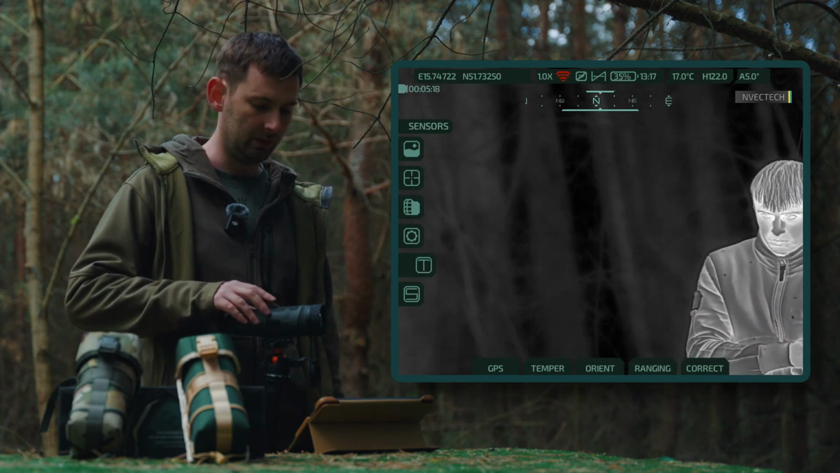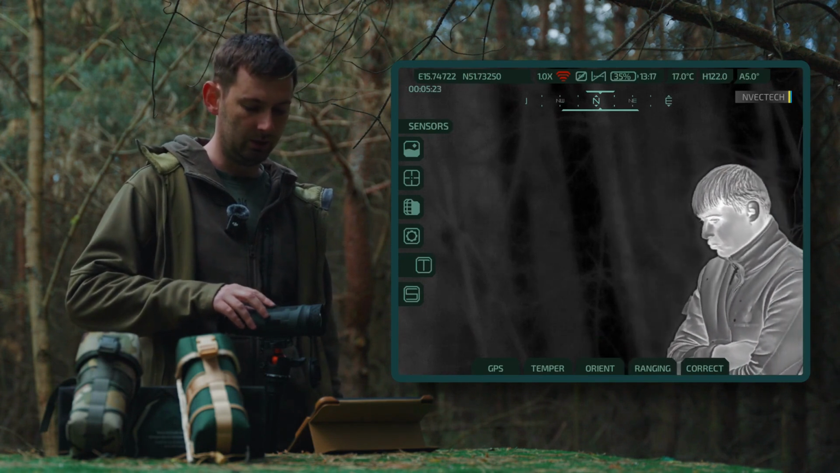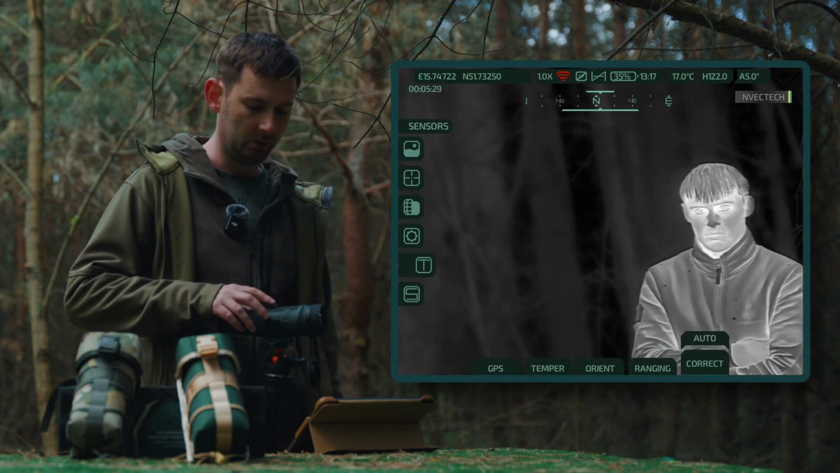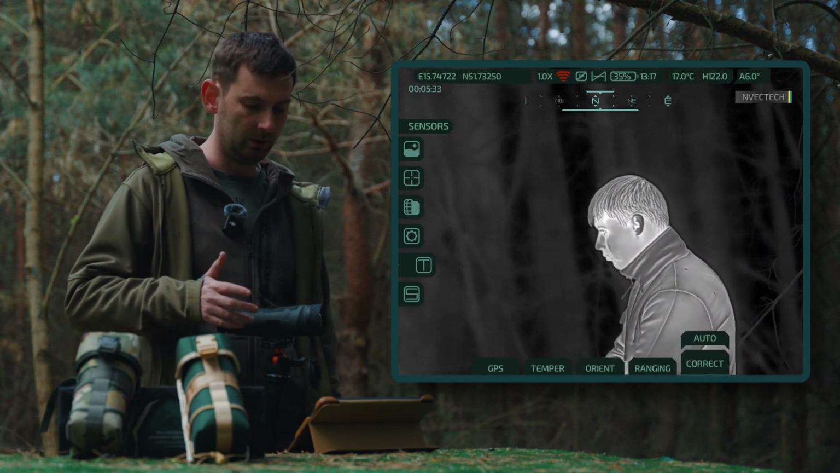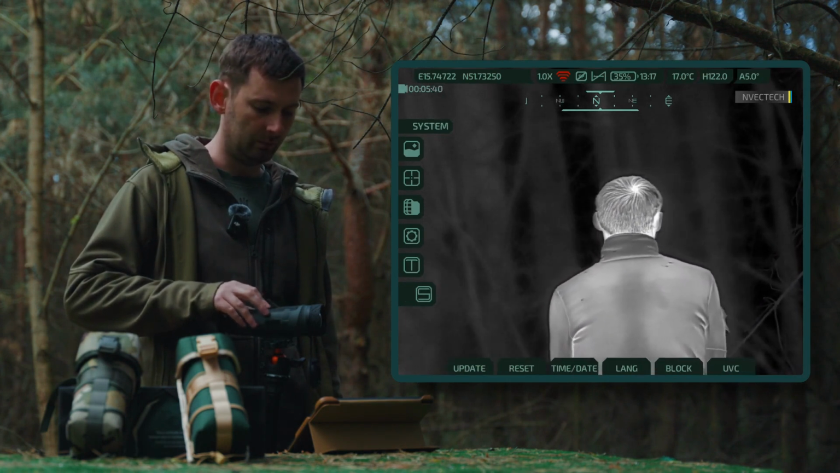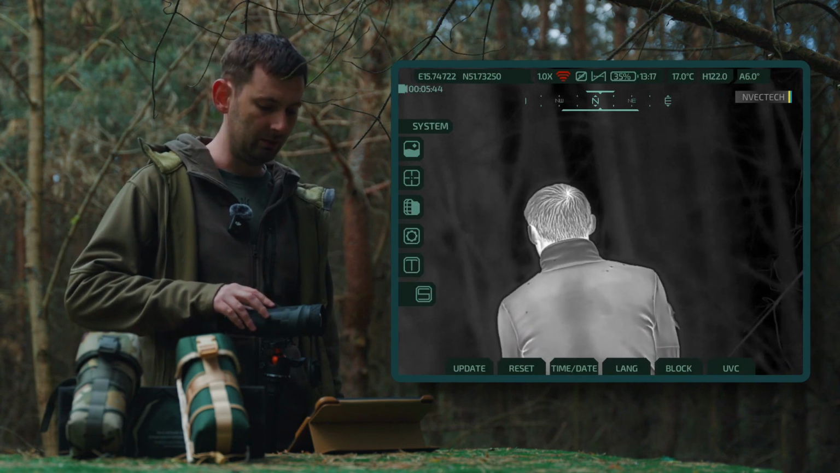Next are the sensors, detectors, and the configuration of GPS, temperature, and orientation. Rangefinder. You select and the shutter either operates in automatic mode, updating the matrix automatically, or you can do it manually. Often this is set to auto, along with the settings for the update system itself.